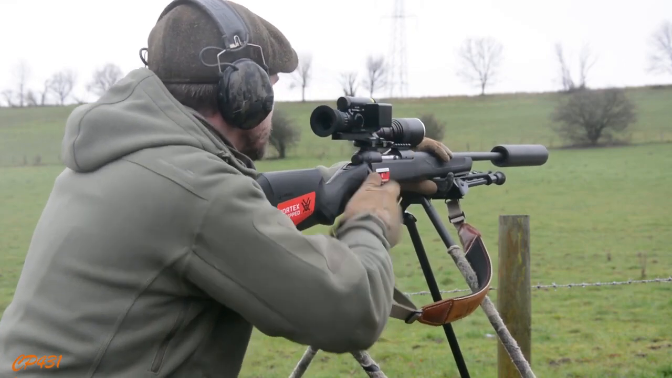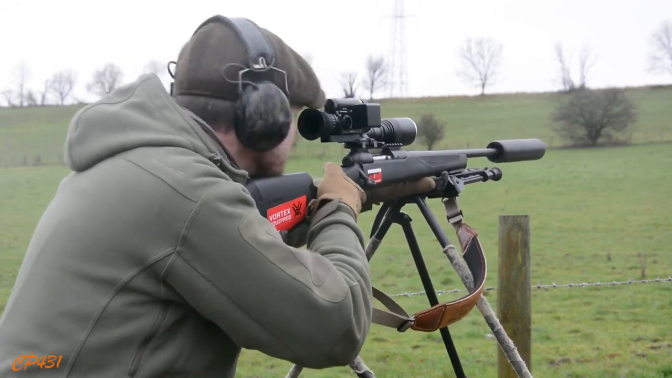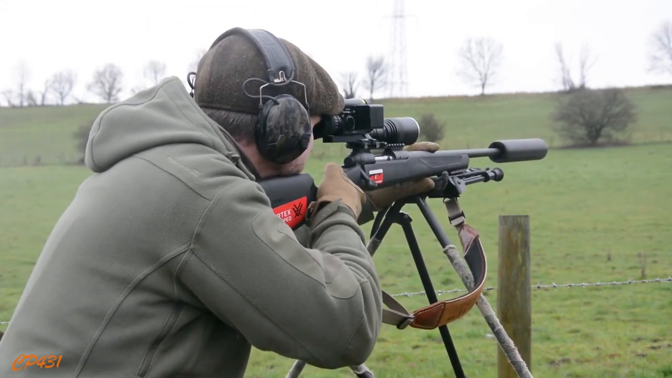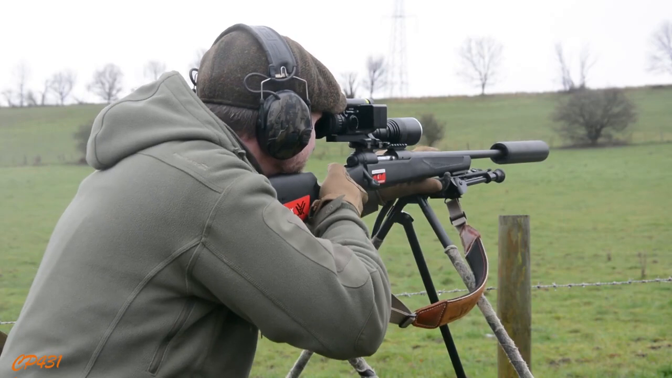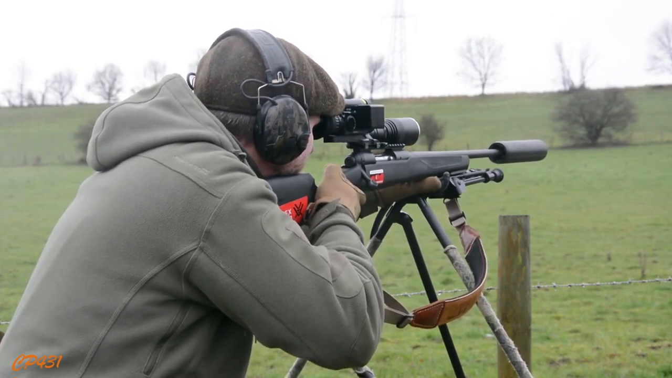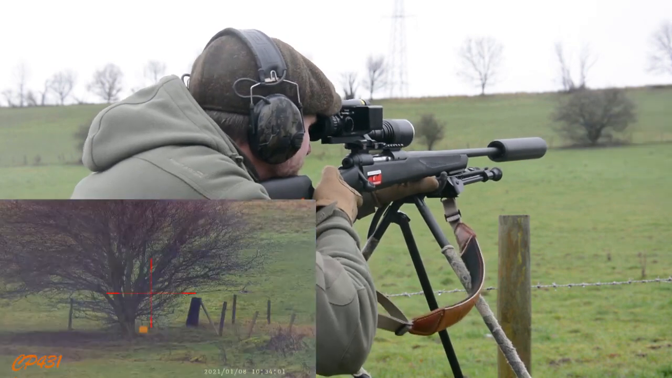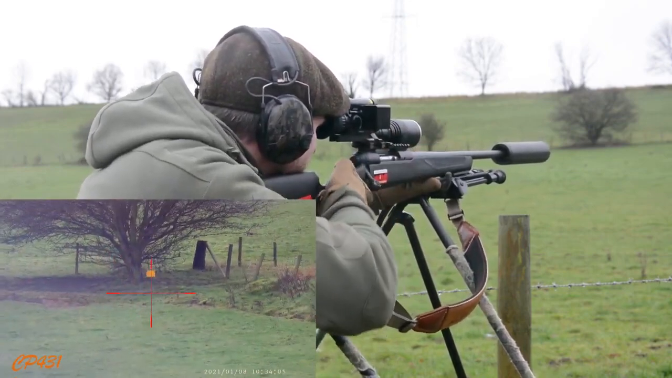I've gone with a 53 grain Superformance, purely because I've got more of it. Unsurprisingly, slightly.